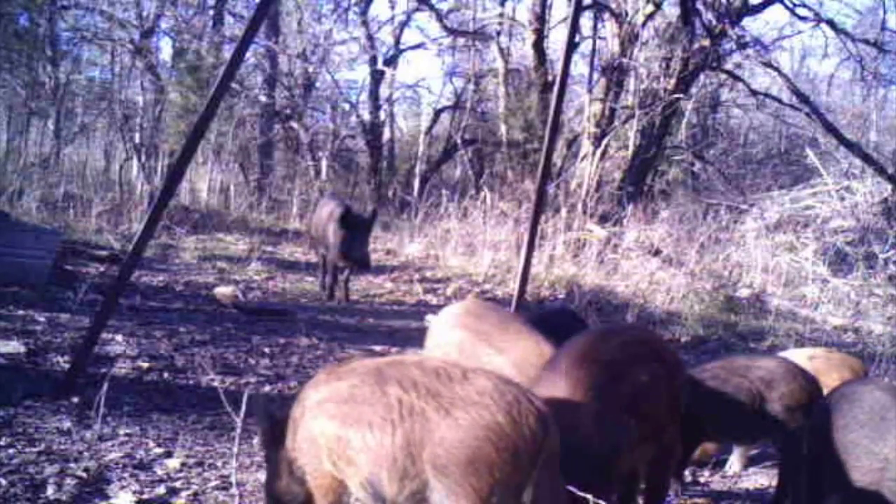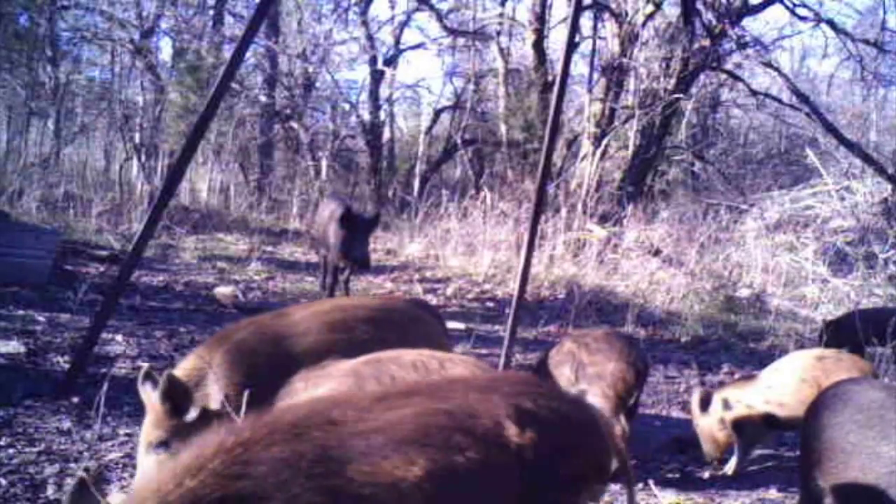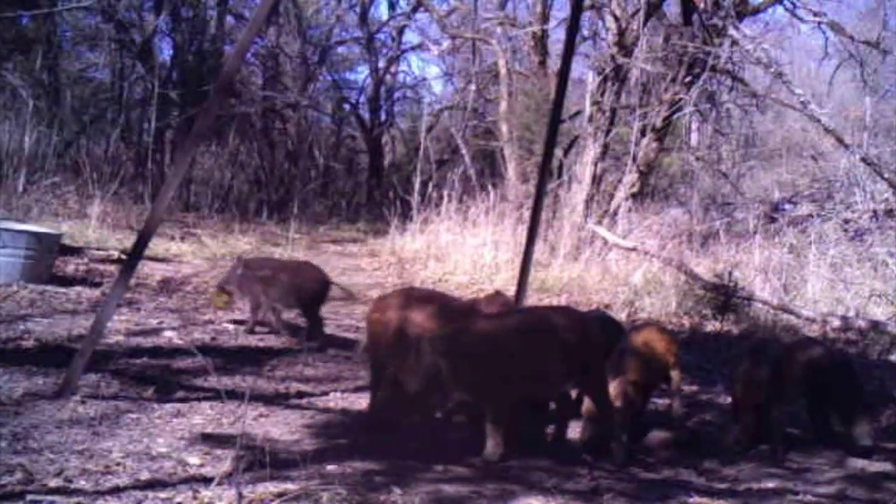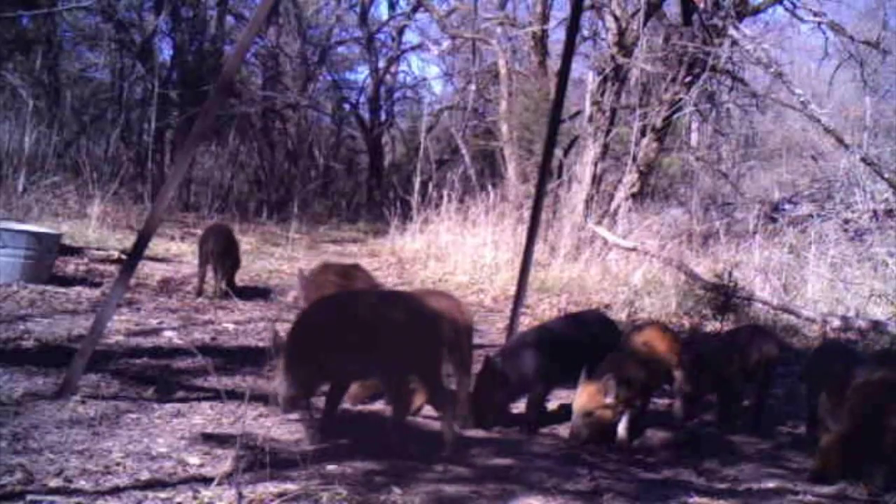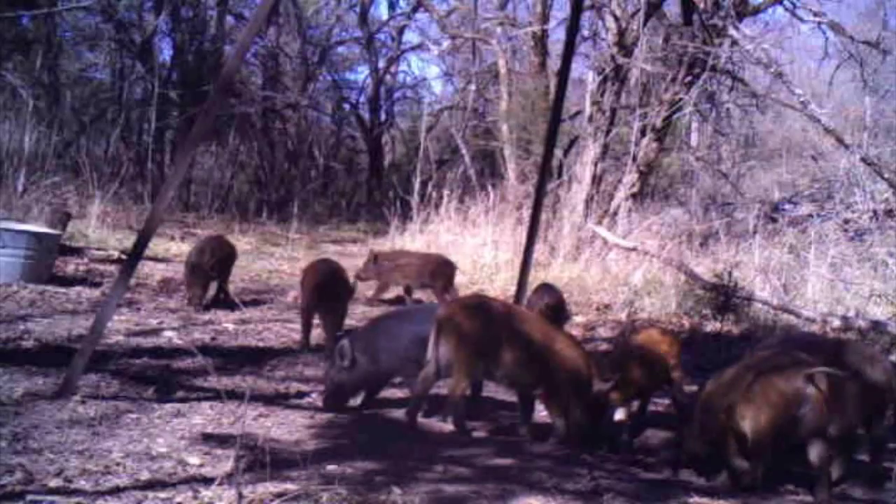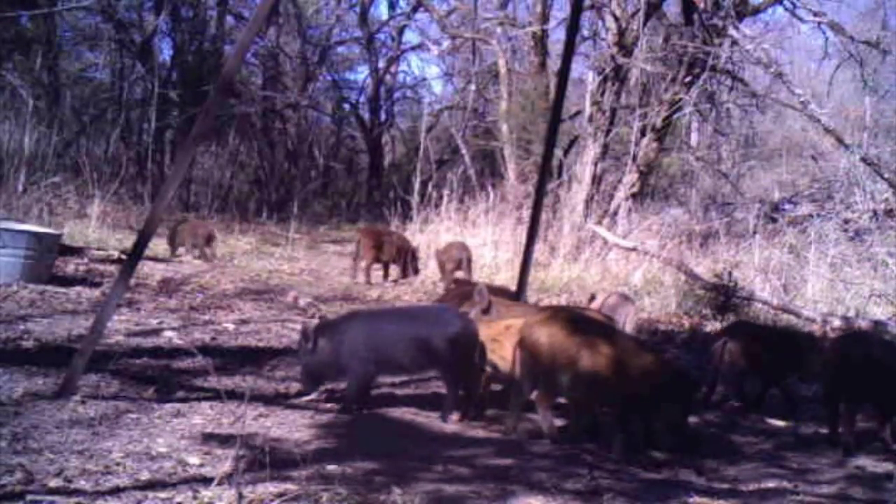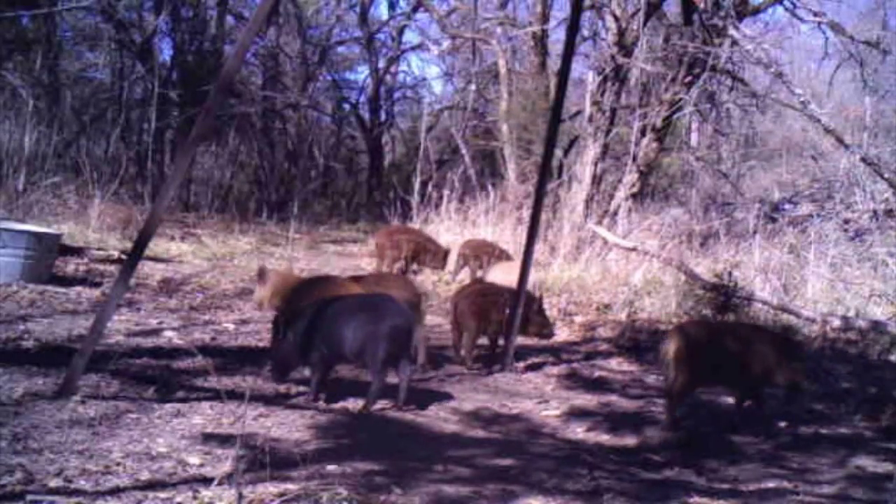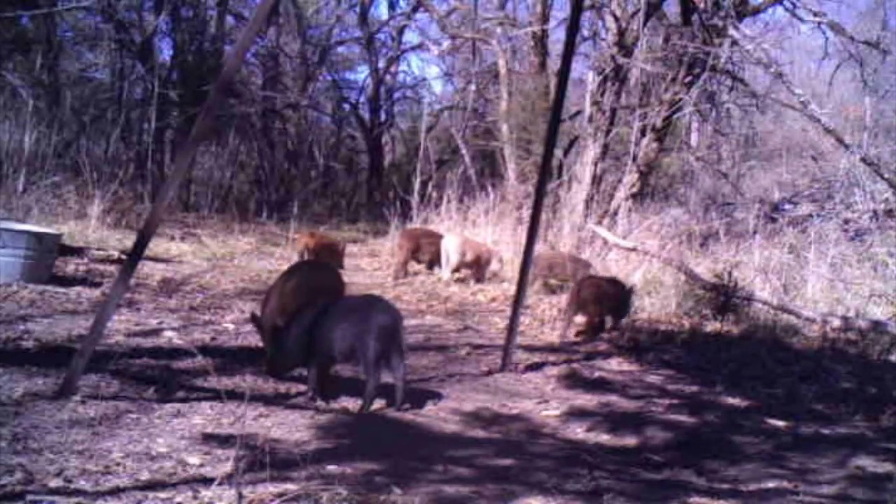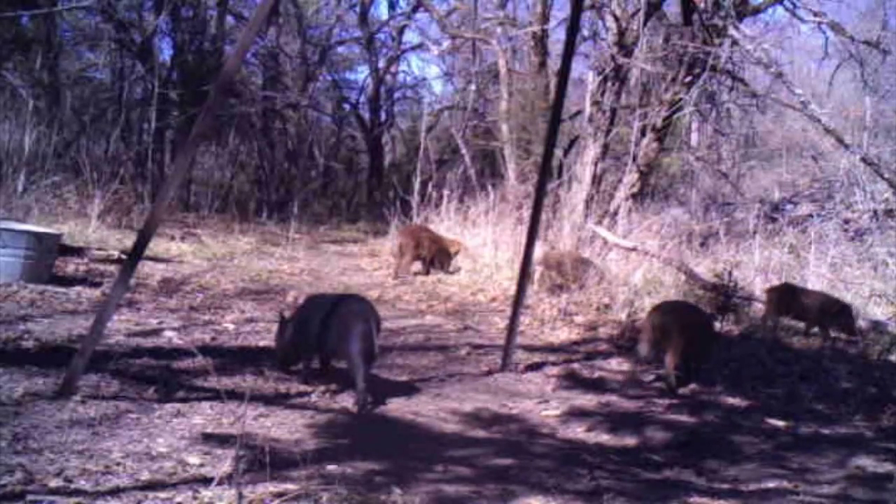There's a mother and 12 shoats, which is what we call the young pigs that have been weaned and that are able to exist for themselves, that are eating corn and coming to this feeder several times a day, according to the game cameras. Now, for about a week, I will see them in broad daylight, sometimes right after sunrise, right before sunset, and then sometimes right in the middle of the day.